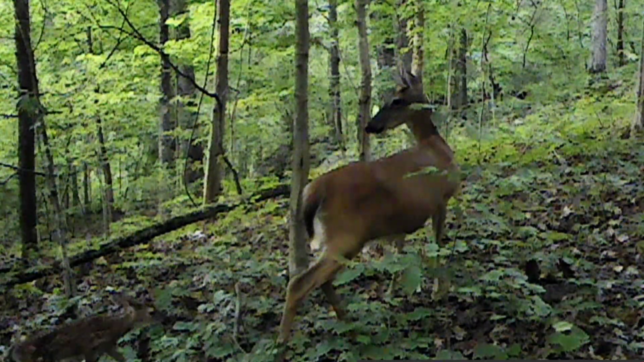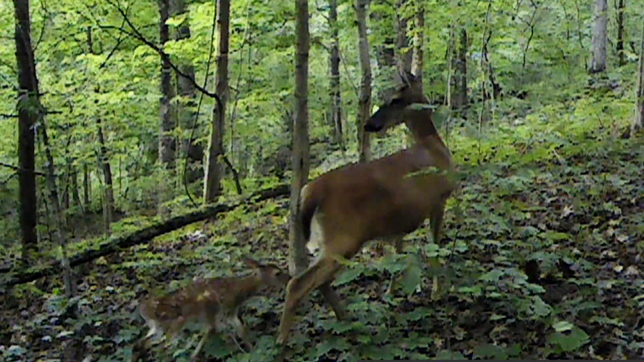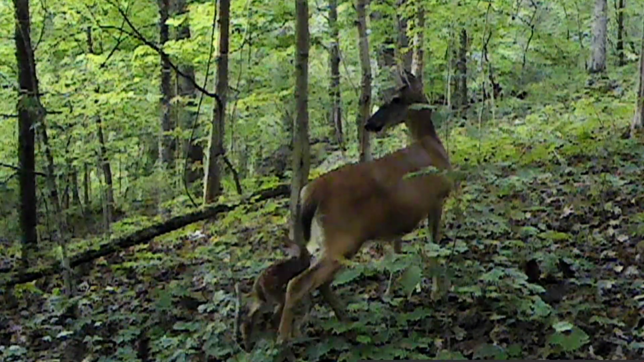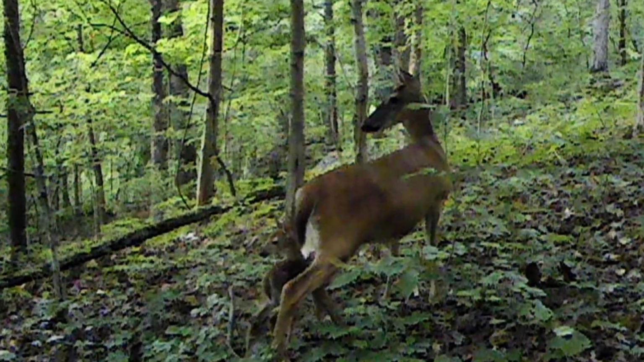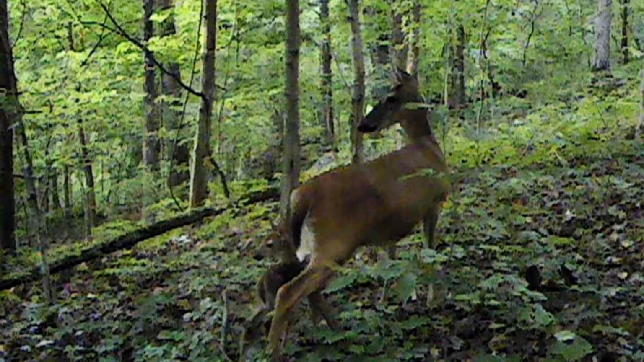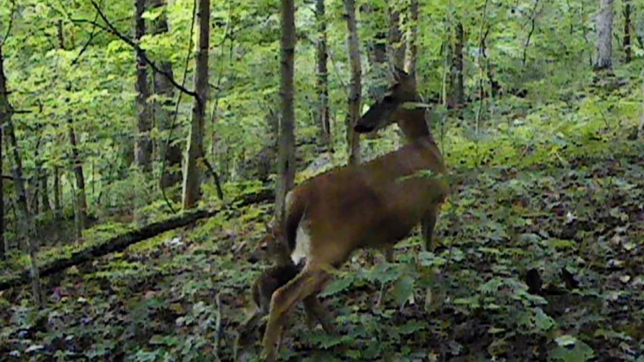Out in the woods, here is a rare glimpse of a late season fawn. I hope it survives. I swear I do. Ain't it beautiful and so precious? So late in the season too.